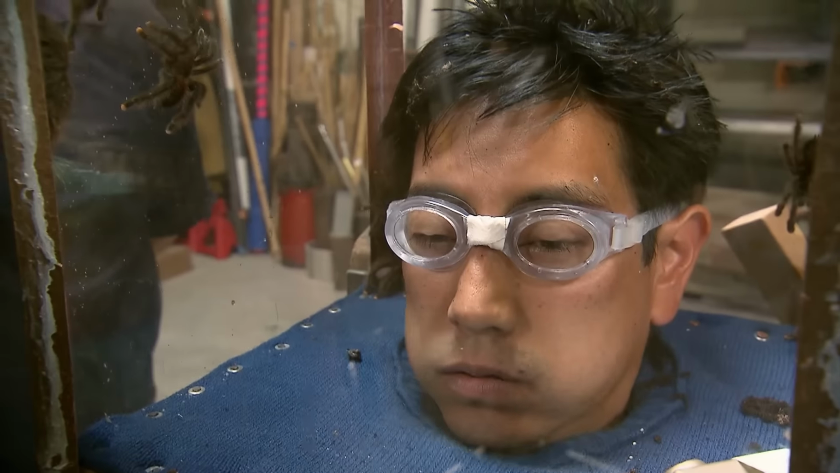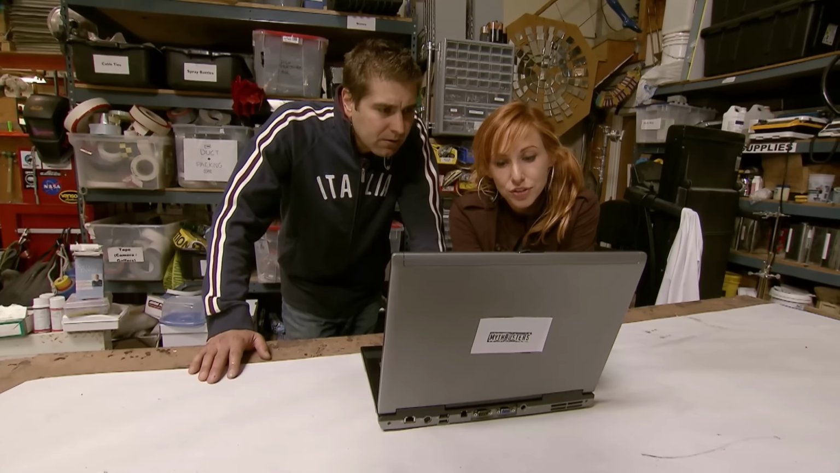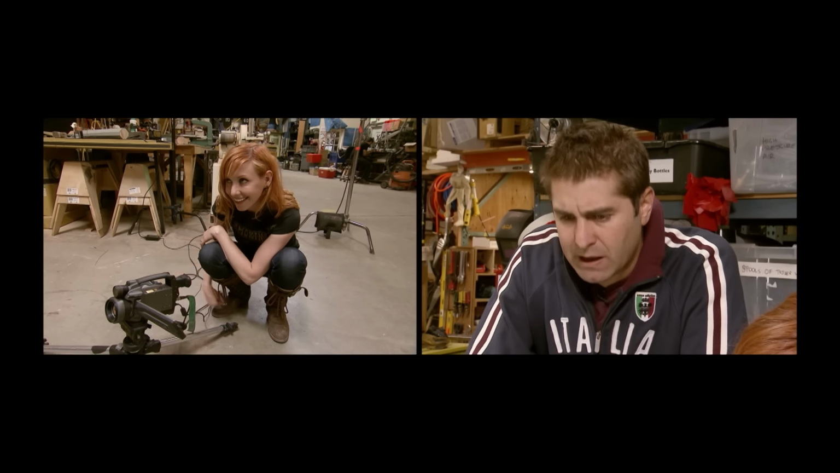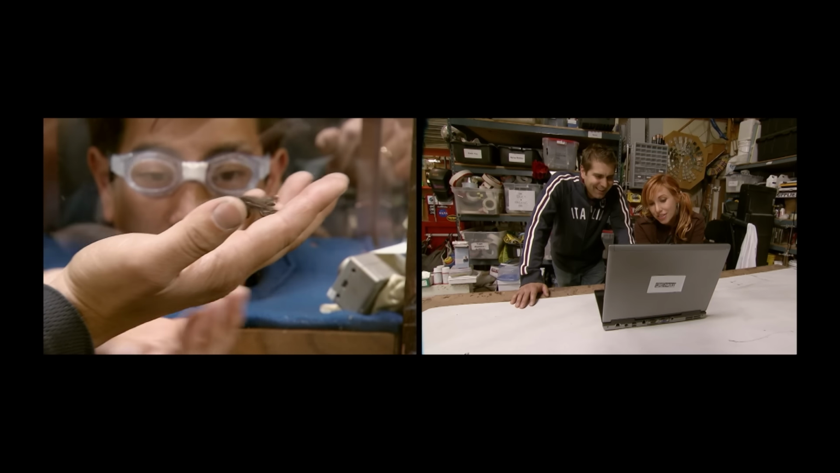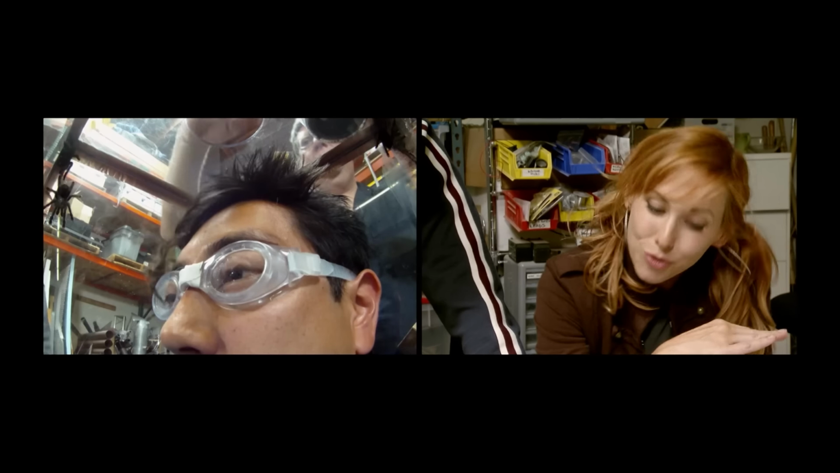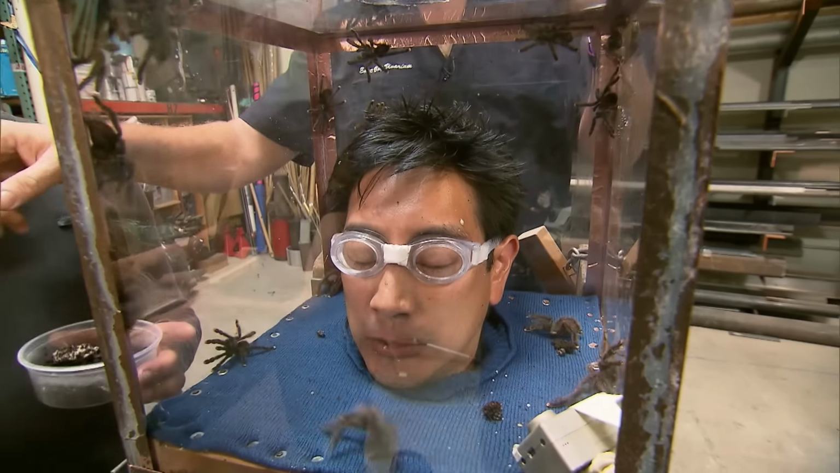Grant has just had a face full of spiders for science. But what do the numbers say? Oh, I thought Grant was gonna pass out. What are his results? Okay, check this out. First control, heart rate 87, temperature of his feet 96.3. Okay, that's normal. Okay, we stick the spiders in front of him, heart rate 139, and the temperature of his feet dropped to 81.9, and remained that temperature for the rest of the time the spiders were on him. Wow, he actually got cold feet. An impressive drop of 15 degrees means the myth is heading in the right direction.